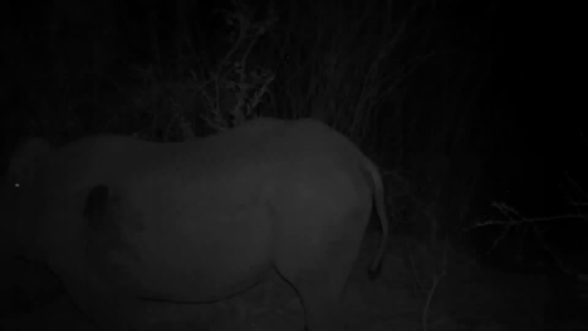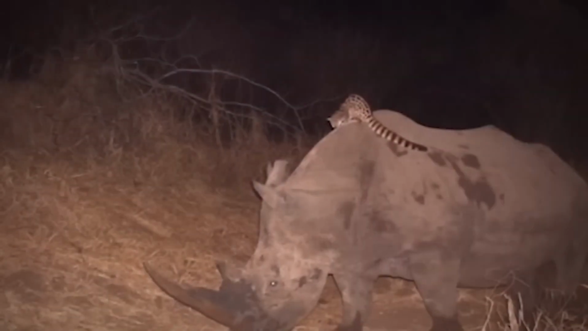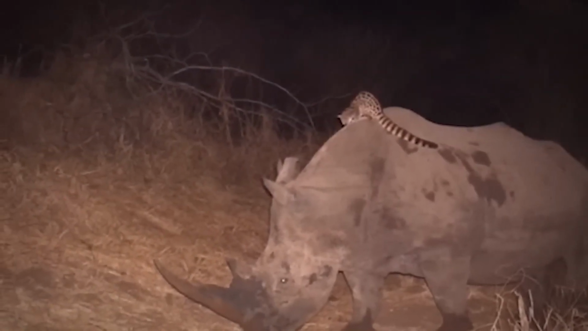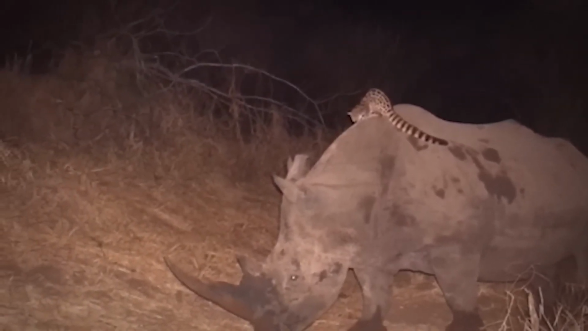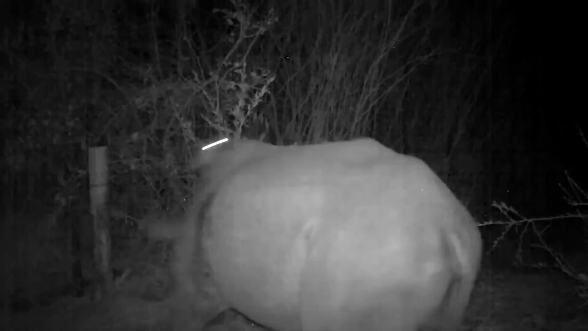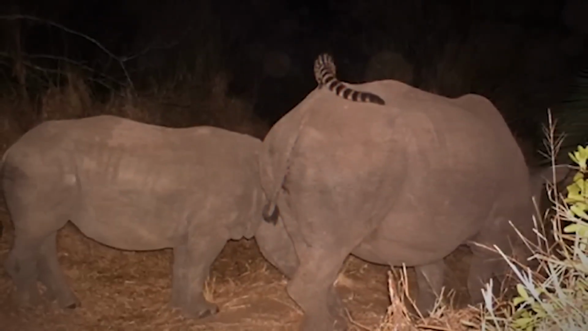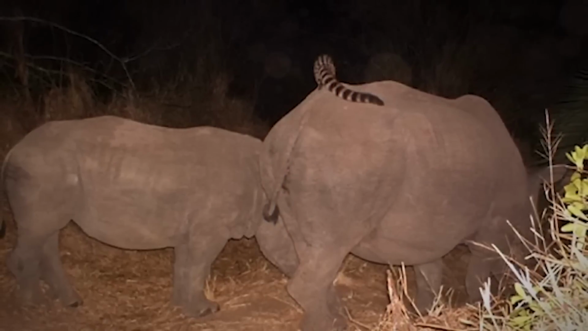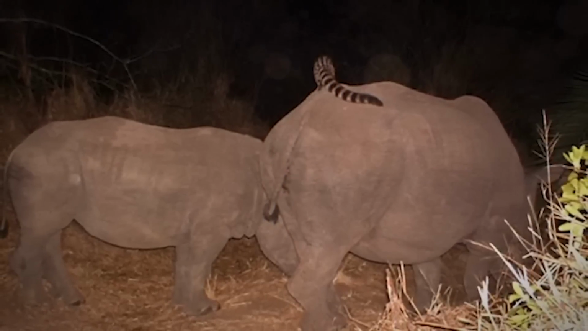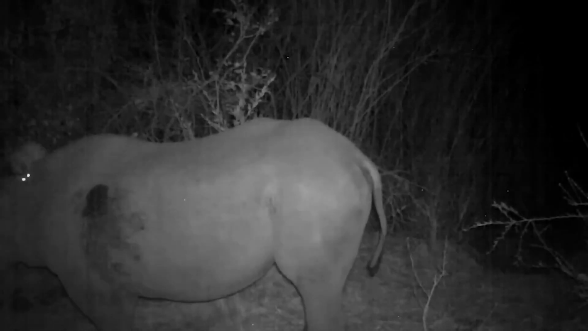This peculiar trail camera footage sparked heated discussions within the scientific community. Zoologists, stunned by the unique video, admitted they had never seen or heard of such an interaction before. This remarkable incident occurred in a South African nature park. The footage shows a rhino and a buffalo with what appears to be a spotted feline-like creature sitting on top of them. This is a genet, but the most interesting and surprising moment is what happens next.